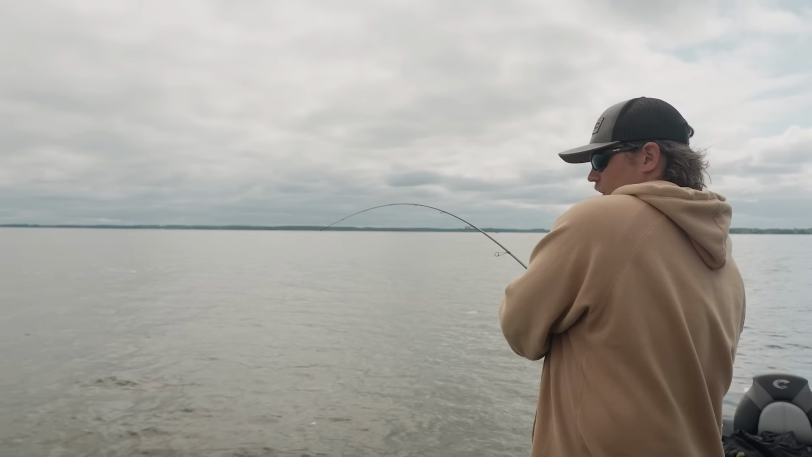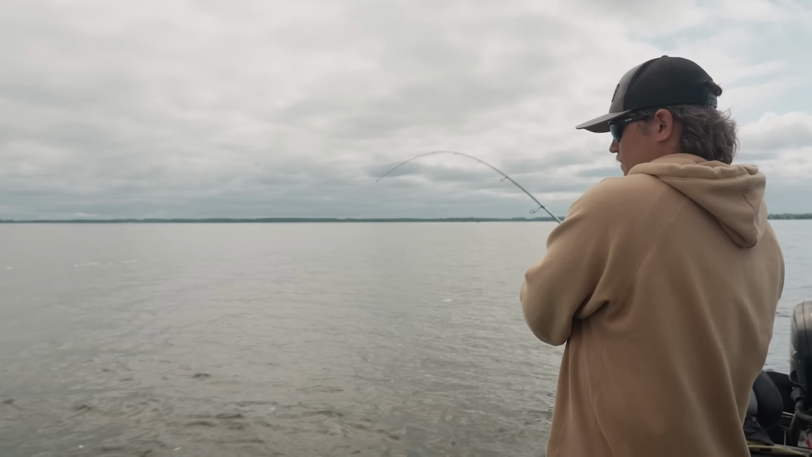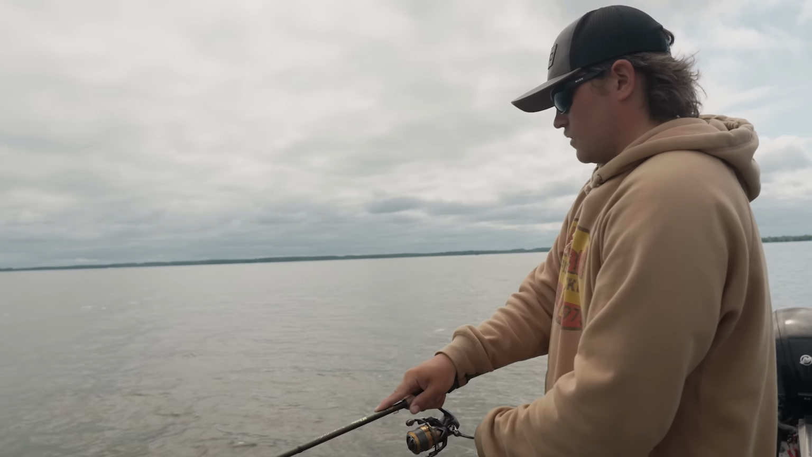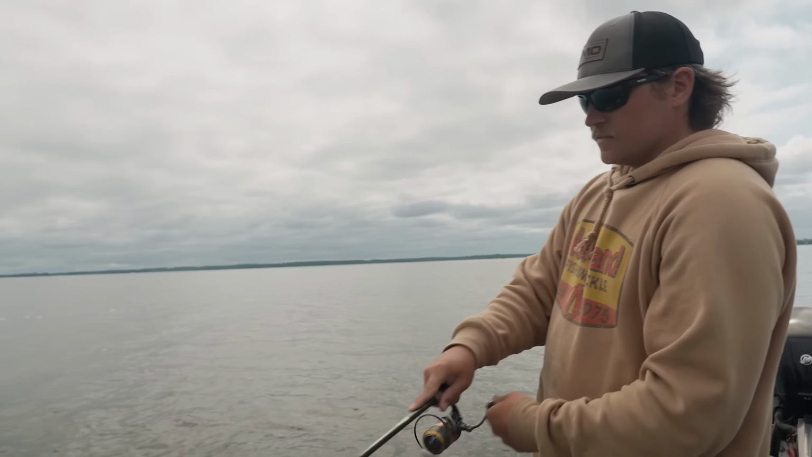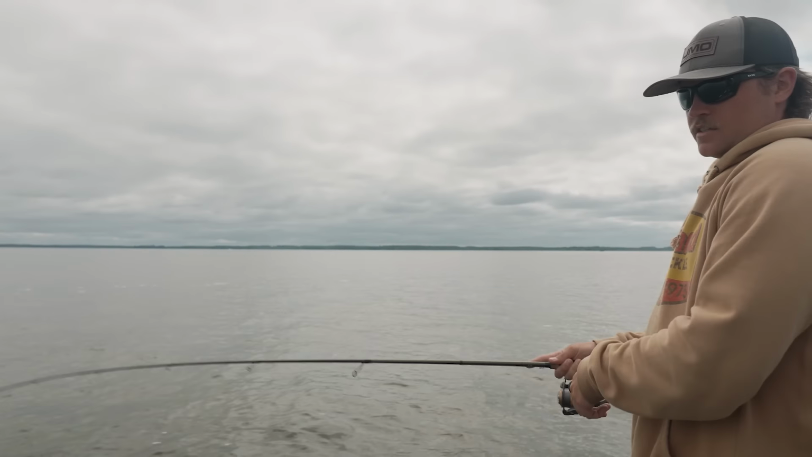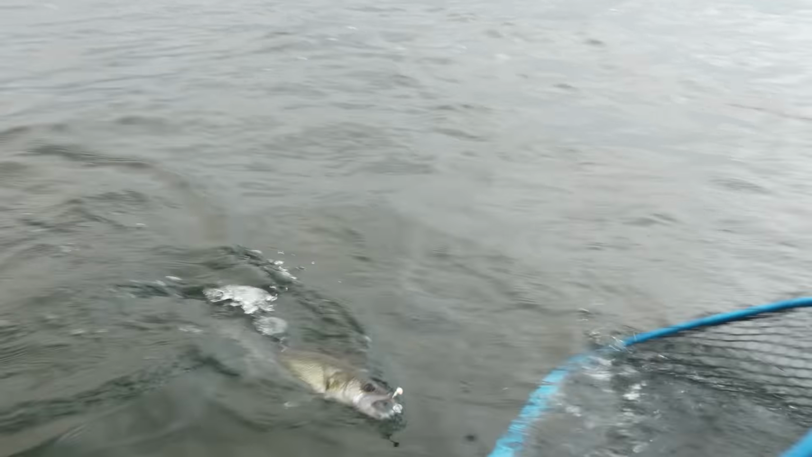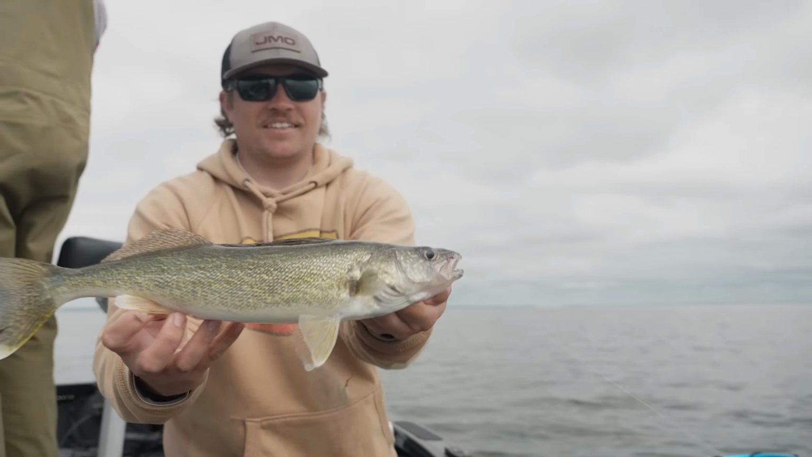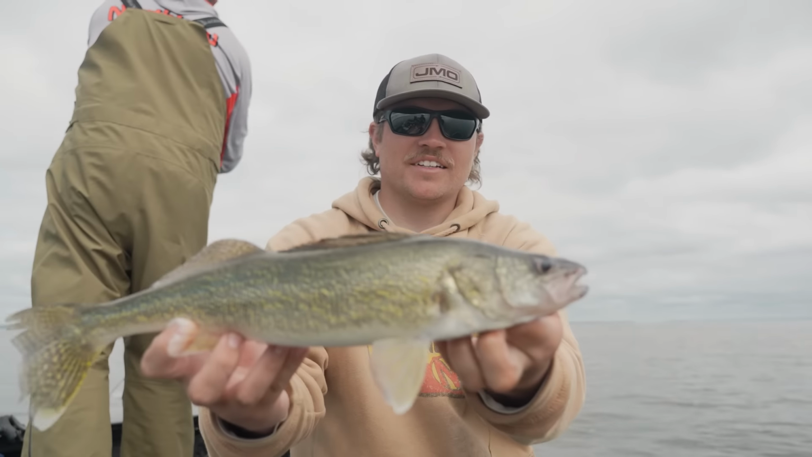Nice work, Charlie. Taking a little coaxing today. Yeah, they're adding up though. We've caught a lot of fish. We had some change in conditions, some wind, and the sun popped out. There we go. Nice work. Thank you. Another beauty.